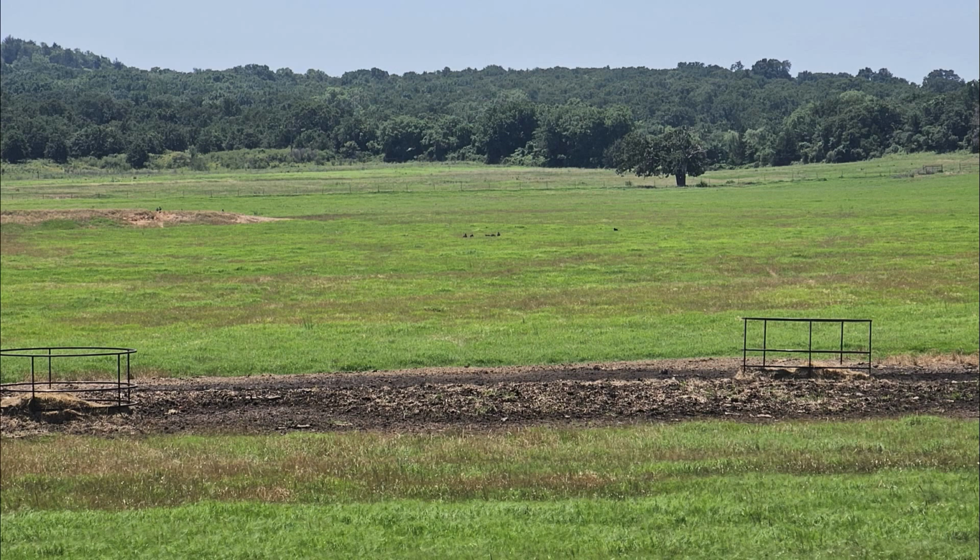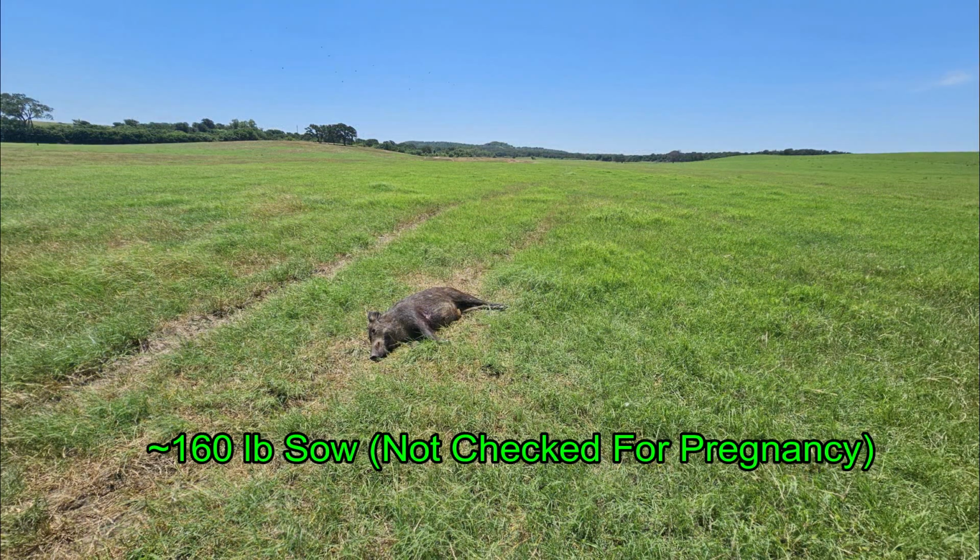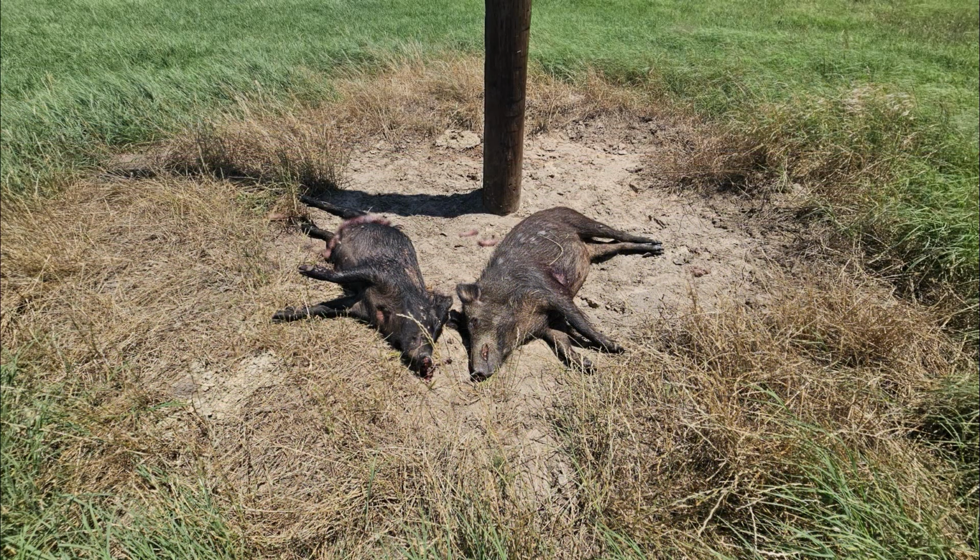Came back the next day to look for the other hog. I've got vultures there in the distance. Walking up, getting a little closer. Finally came to the carcass of what appears to be about a 160-pound bloated sow. And here I left the hogs next to a power pole for the vultures to enjoy.